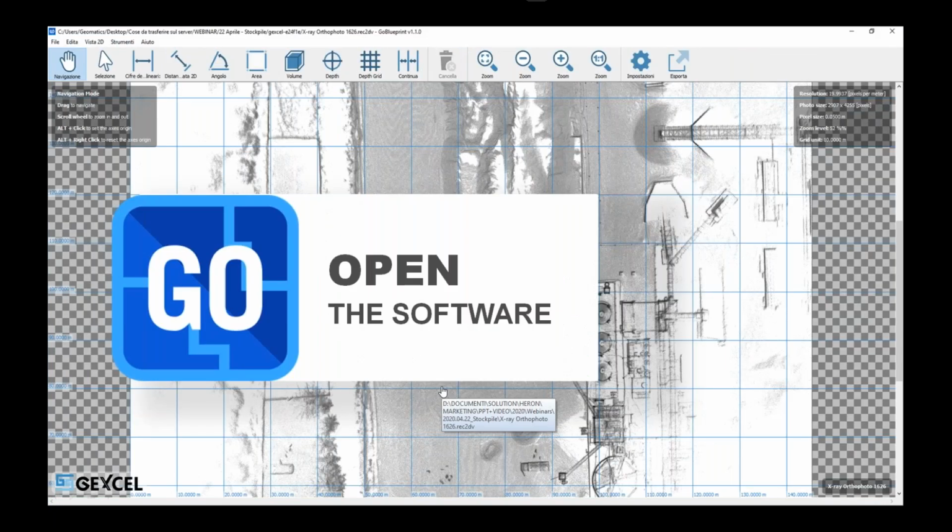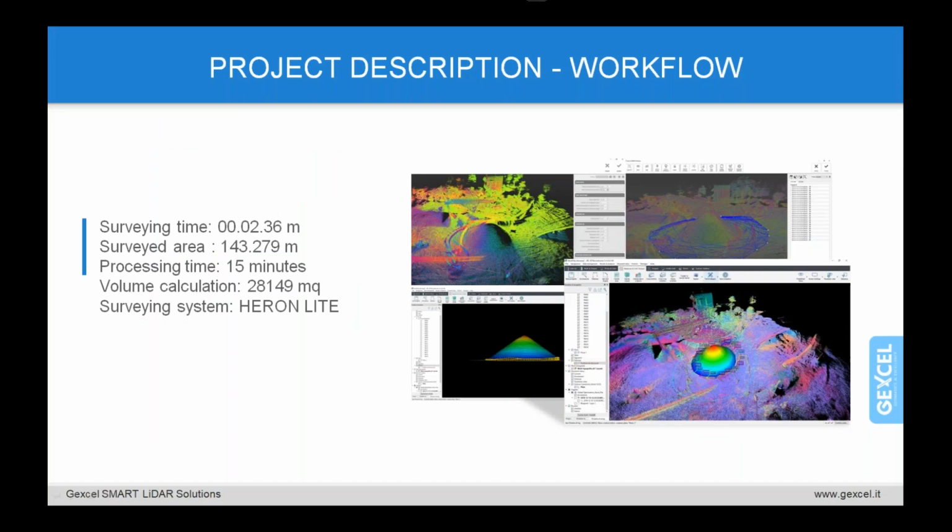Let me jump back to the presentation. So going on in the analysis of this zinc stockpile in India, we can consider, for example, one stockpile whose survey by HERON has been carried out in less than 3 minutes. As in every survey activity, the site preparation is the first very important stage.